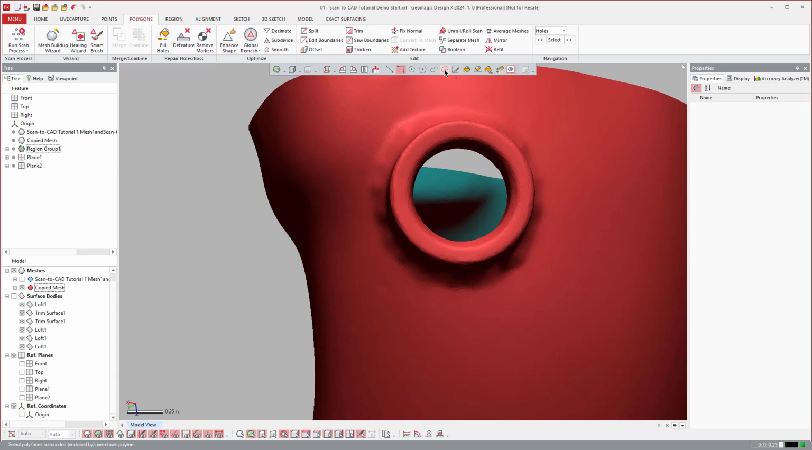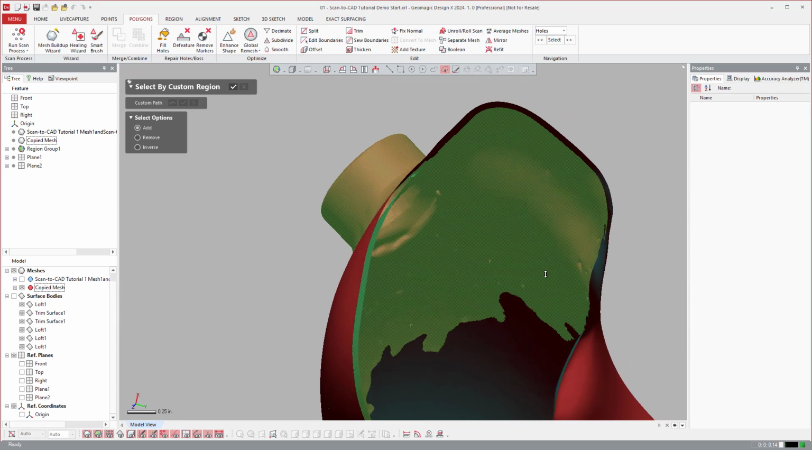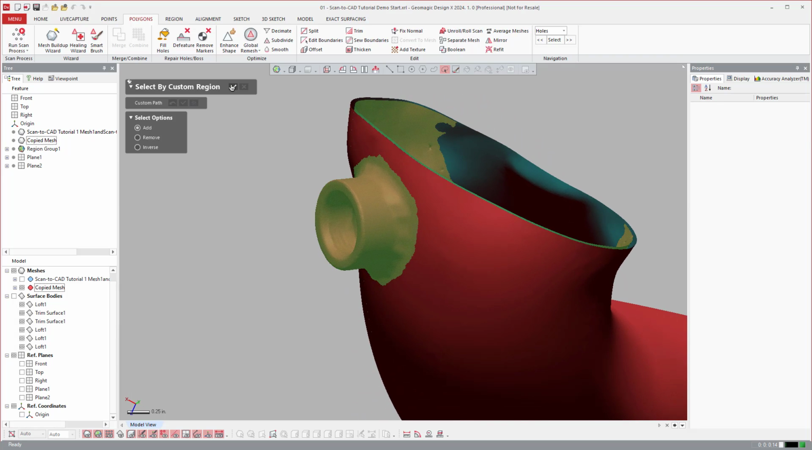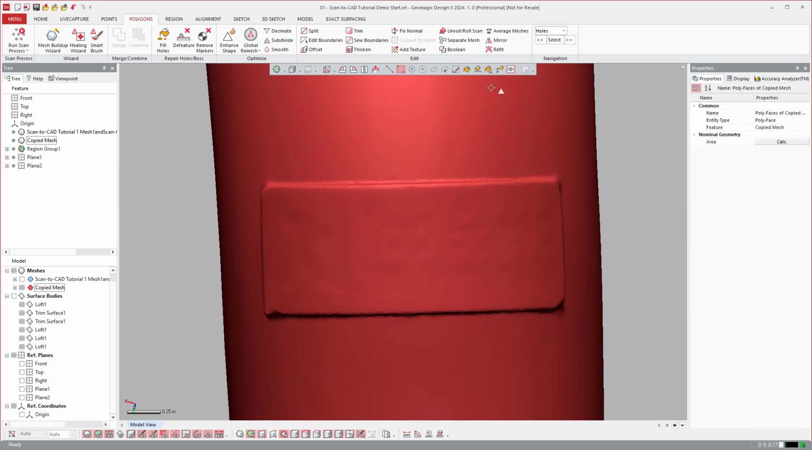And there are some cool tools here. This custom region may work. Let's go ahead and try it. Sometimes if you have a tunnel that goes down into the mesh, it may not select, but it looks like it did. So look at that. It went ahead and got all the way down inside and grabbed that piece too, which is perfectly fine for what we want to do. Go ahead and get rid of that. So that's a way that you can do that, a custom region tool.